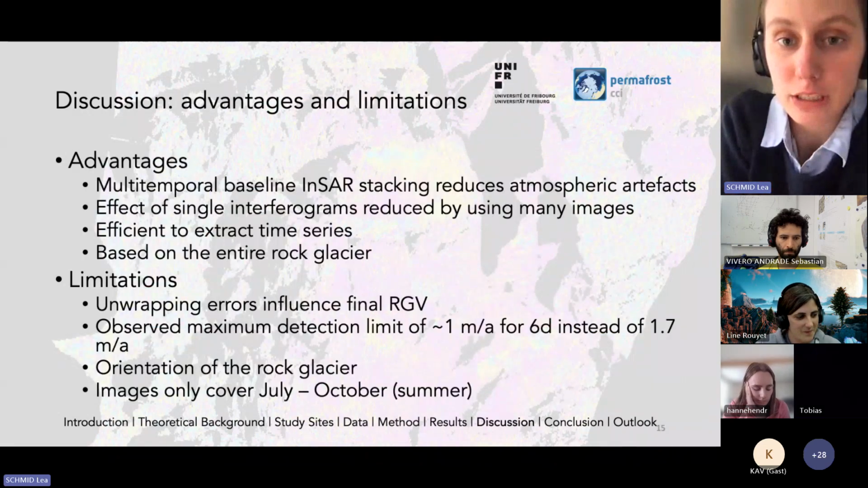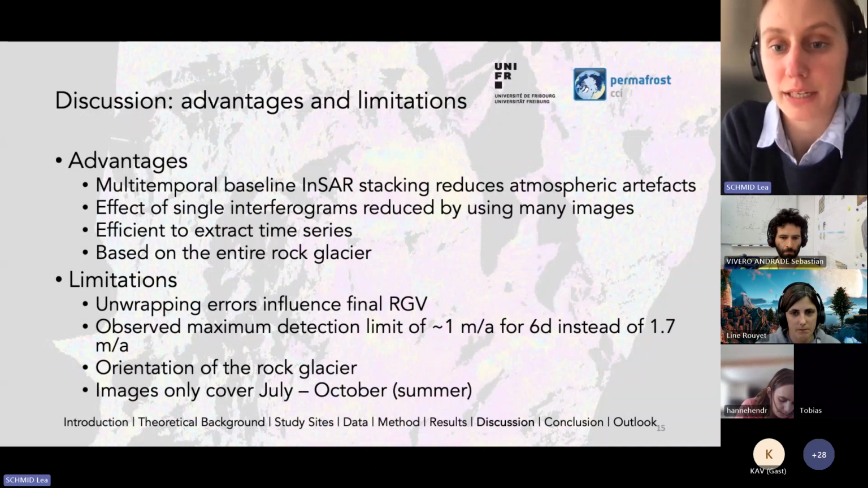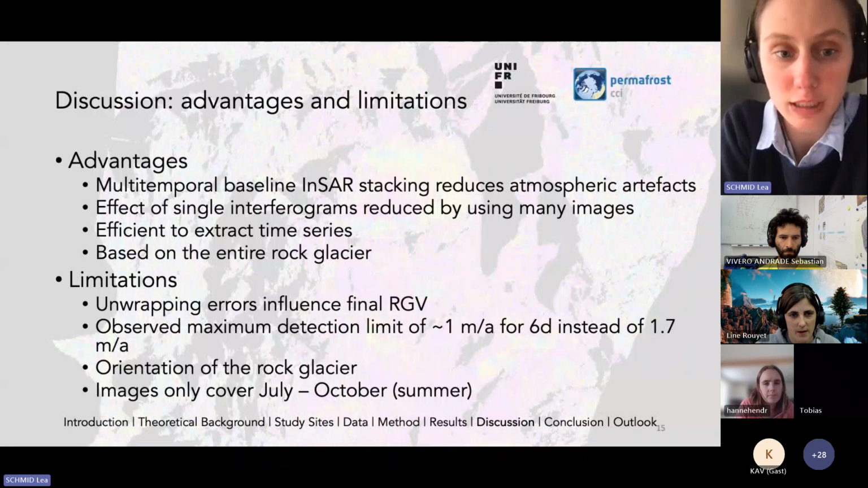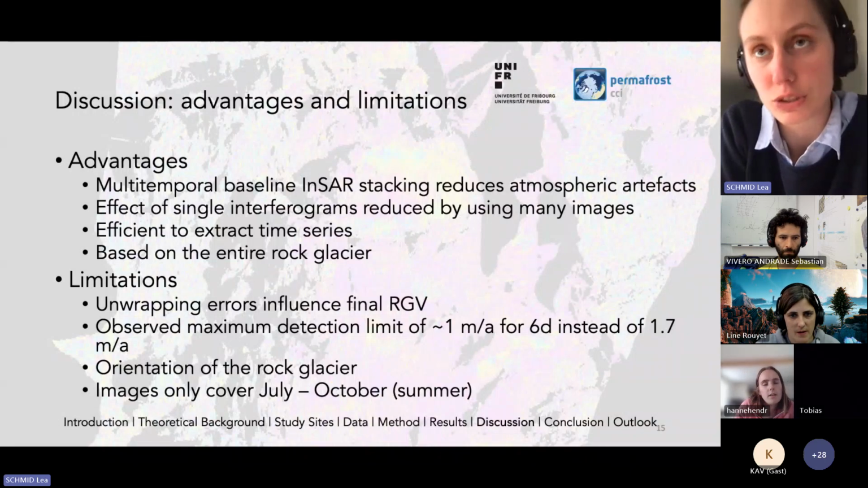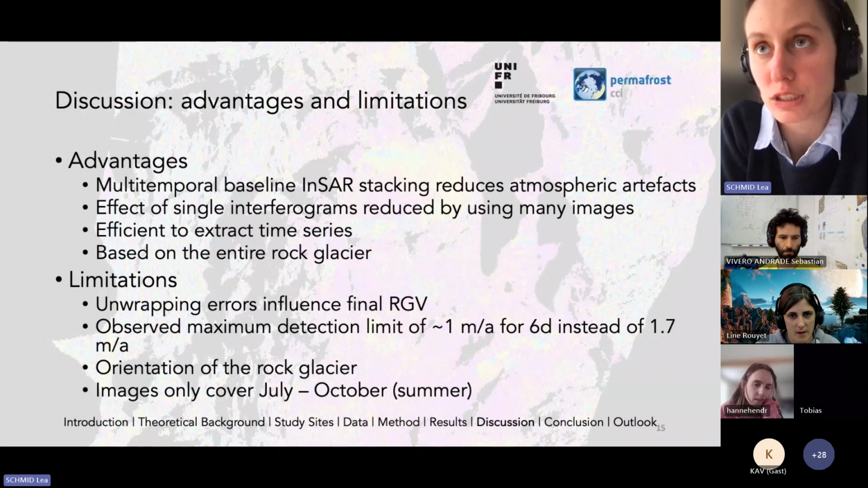So just now, what are the advantages and limitations of this approach? First of all, by applying this multi-temporal baseline InSAR stacking, we reduce atmospheric artifacts, and this also reduces the effects of a single interferogram by using many images. For instance, if I have an interferogram which is faulty, the effect can be reduced.